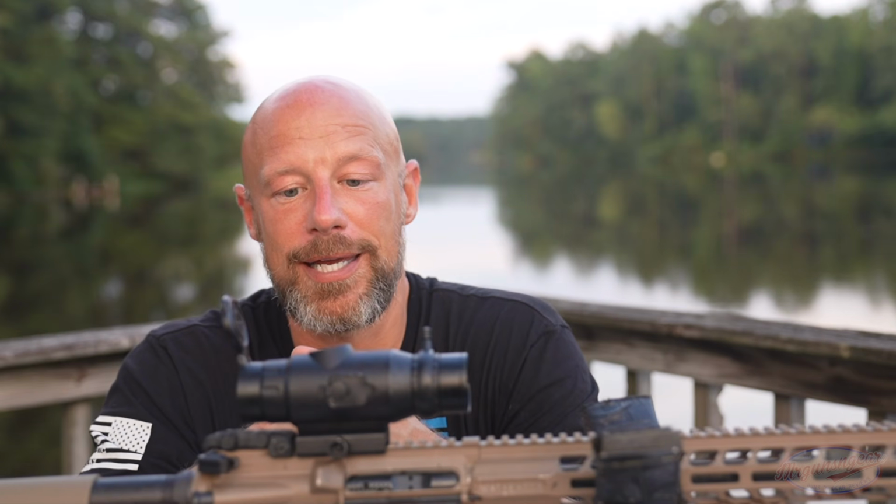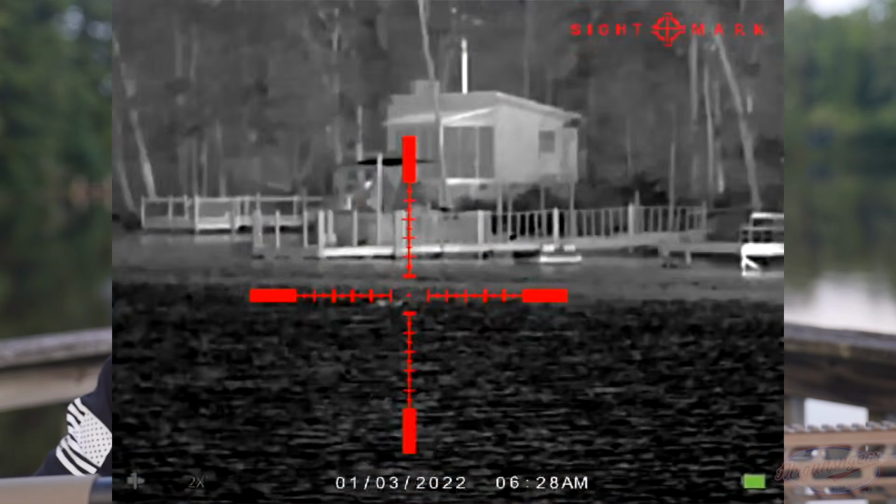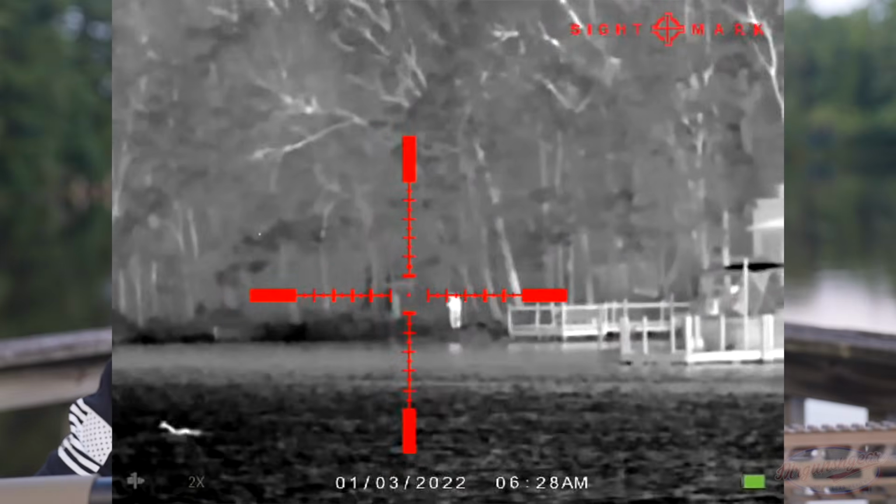And honestly, I think it is a great thermal for someone looking to get into thermal. It may be a budget thermal, but the difference between having a thermal and not having one is night and day. It is literally like buying a superpower. You can see in virtually all conditions, and things that your human eye could never detect, this thing will detect. So it definitely is very cool.